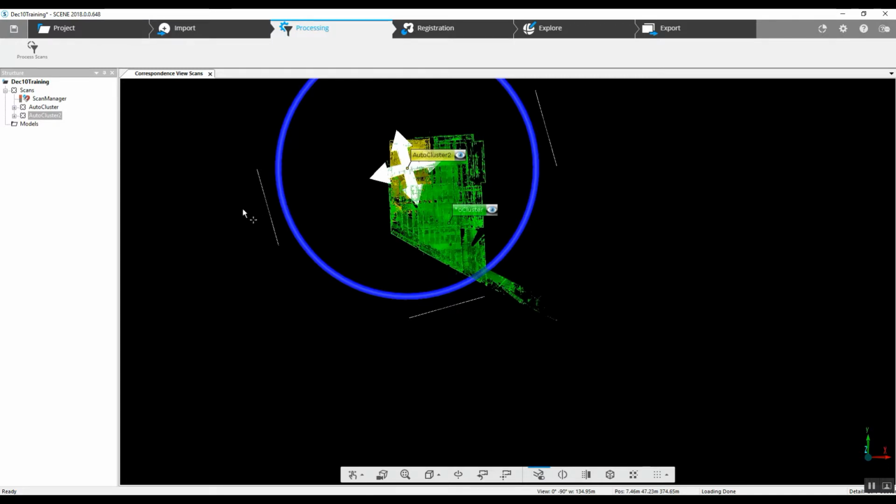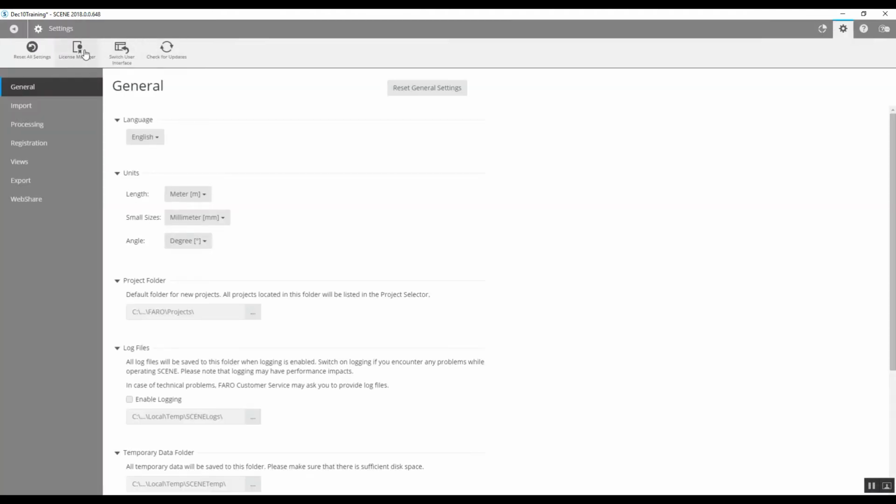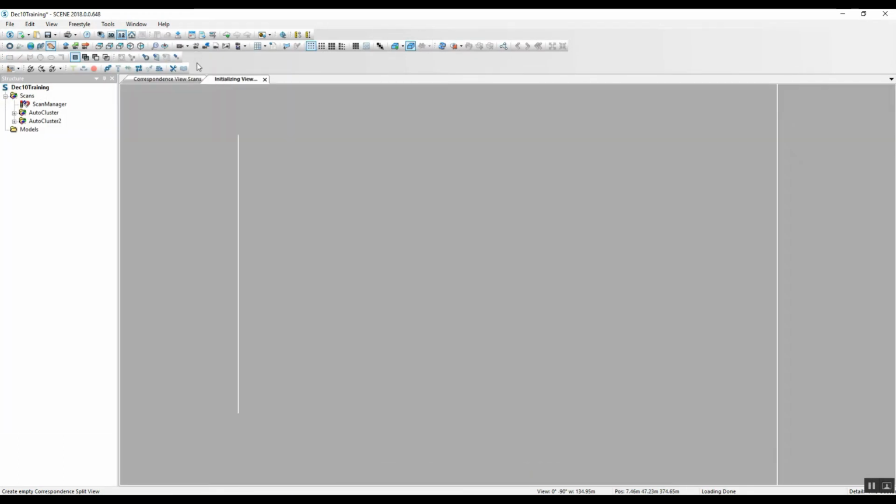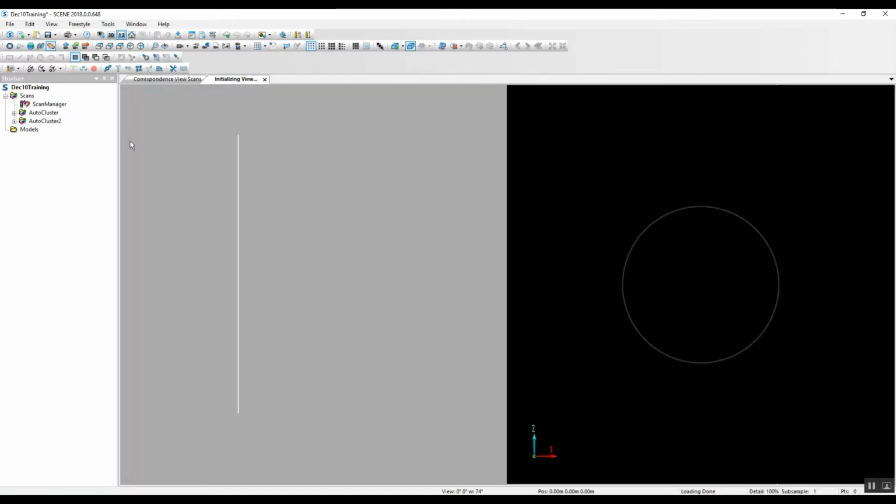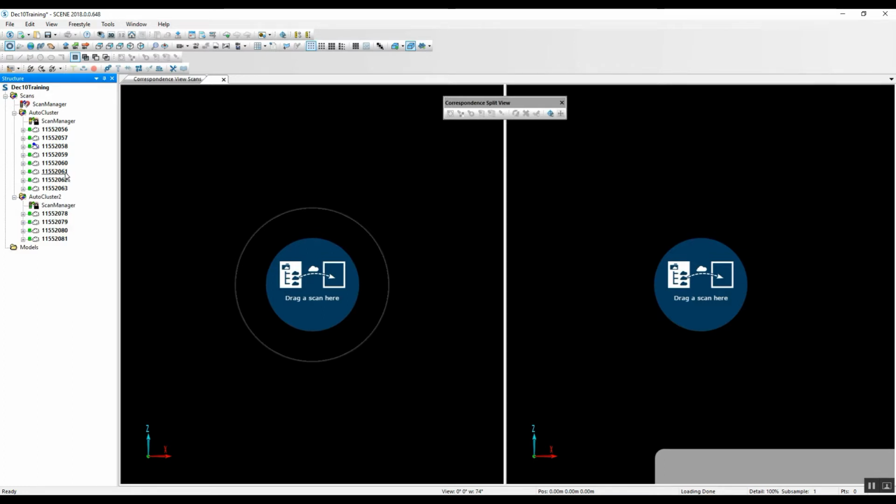So one of the things that we can do outside of that is go into our old user interface, go to the settings in the right hand corner on the top, choose switch user interface. Now this option tool here, create a correspondence split view, will enable us to take a look at side-by-side scans and see if, in this case, we take a look at what the mating scans are,